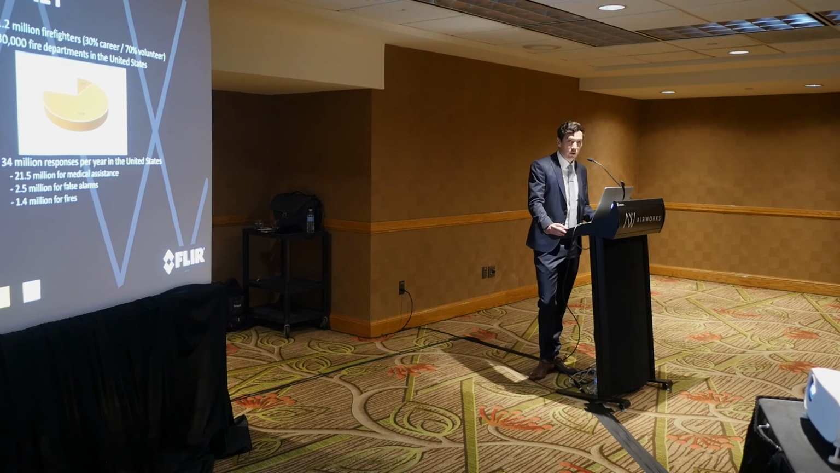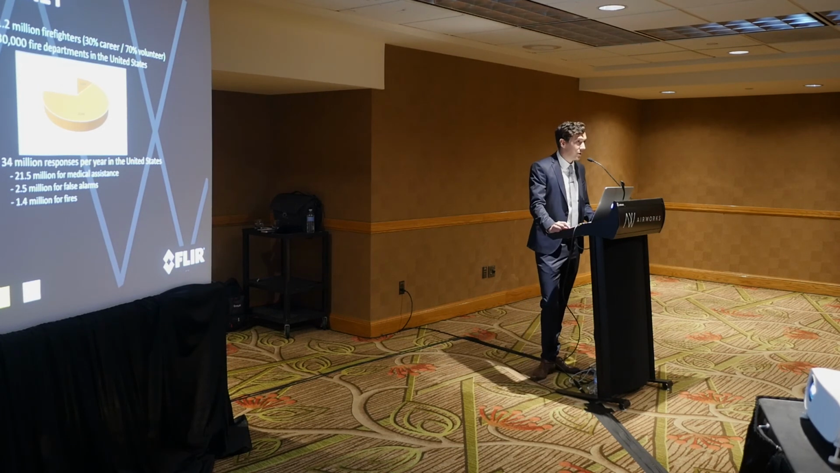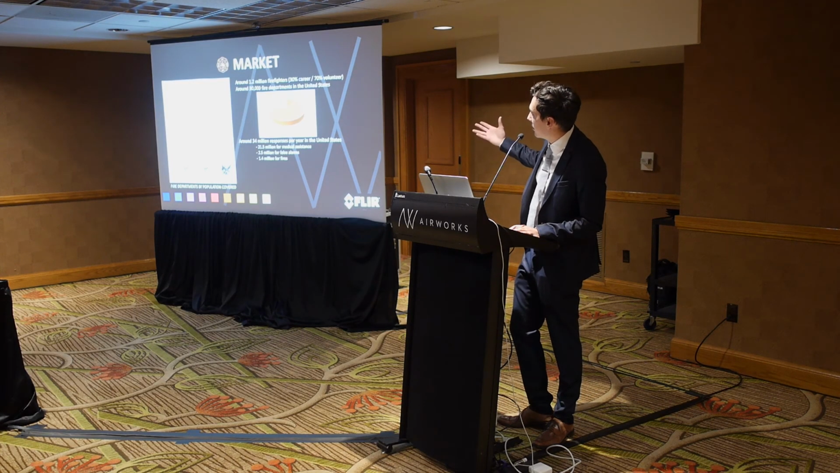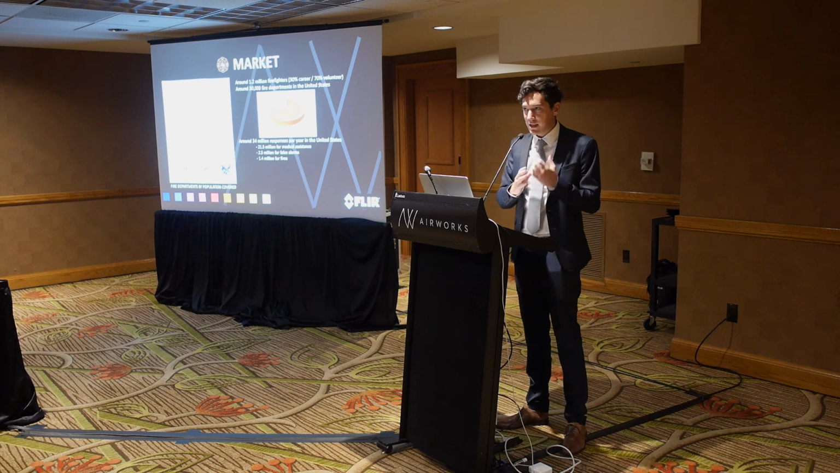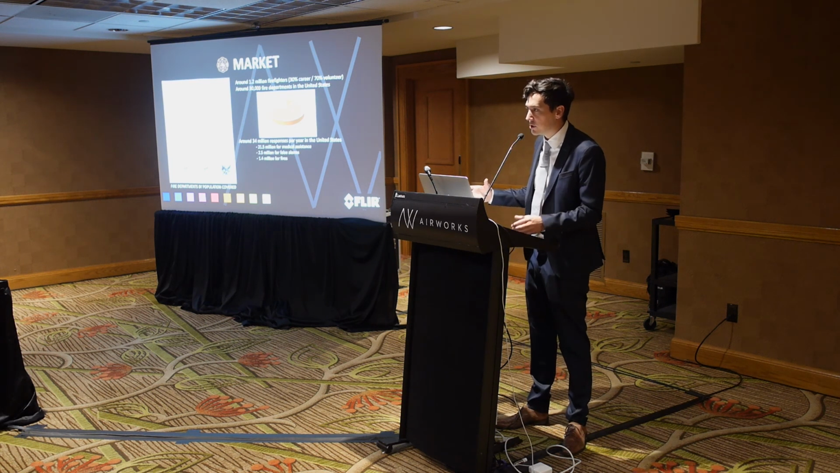So if you look at the number of firefighters, there's 1.2 million firefighters in the United States alone, and those are dispersed over around 30,000 departments. The map that you're looking at on the left, and it's hard to see here, is categorizing departments by the number of people that they represent in their jurisdiction.